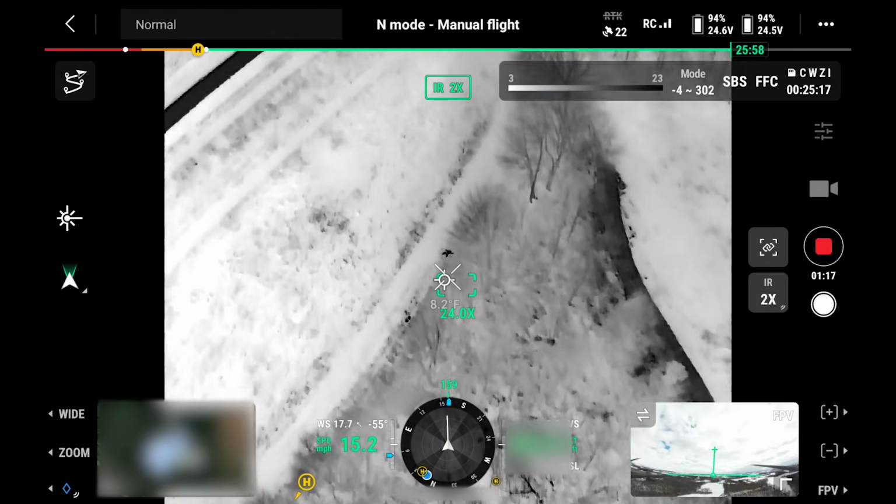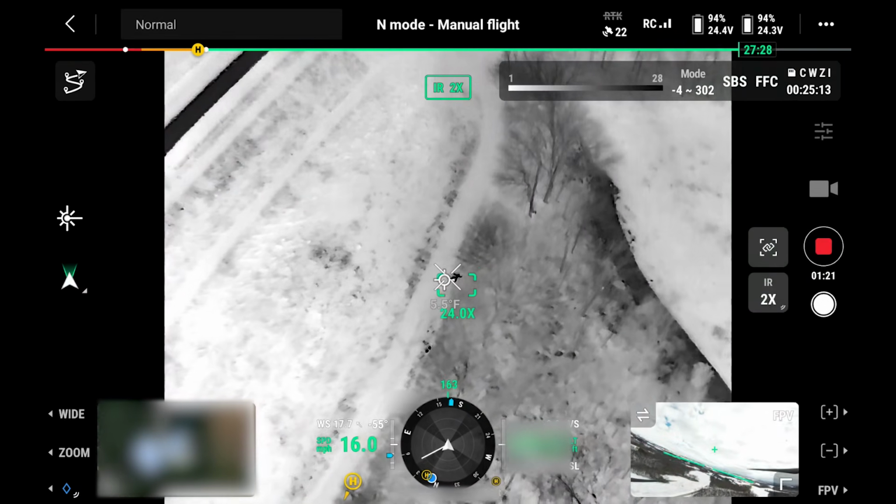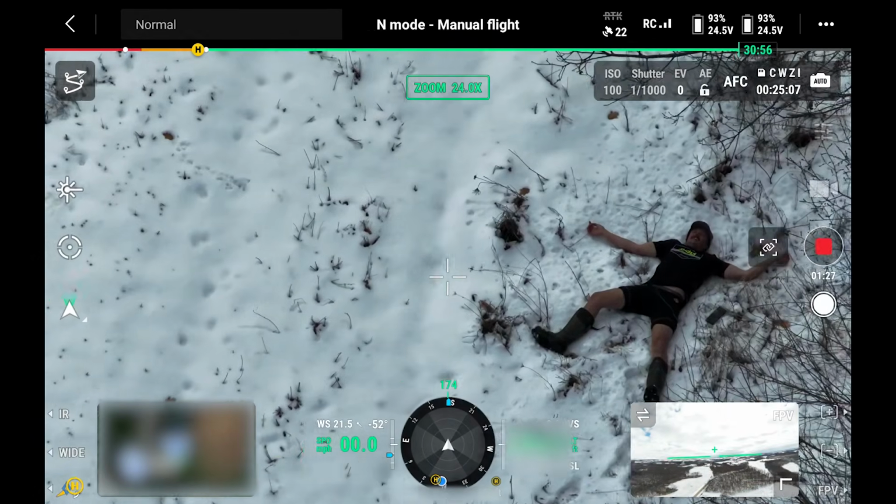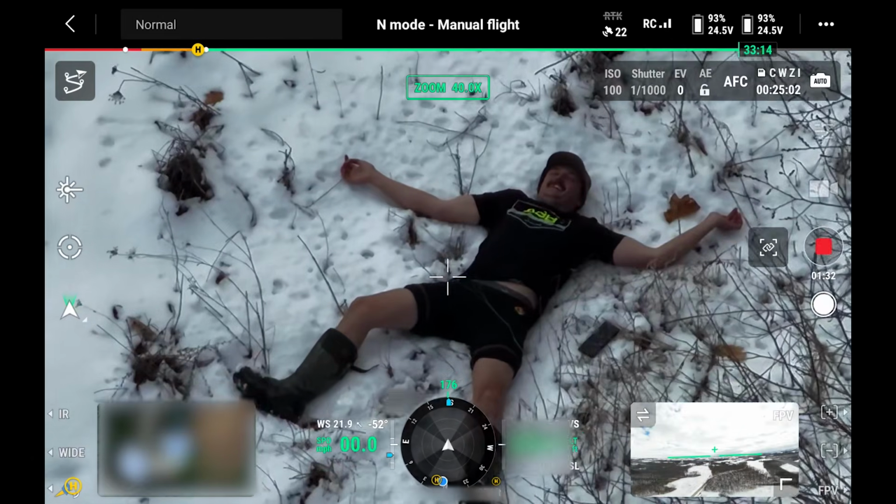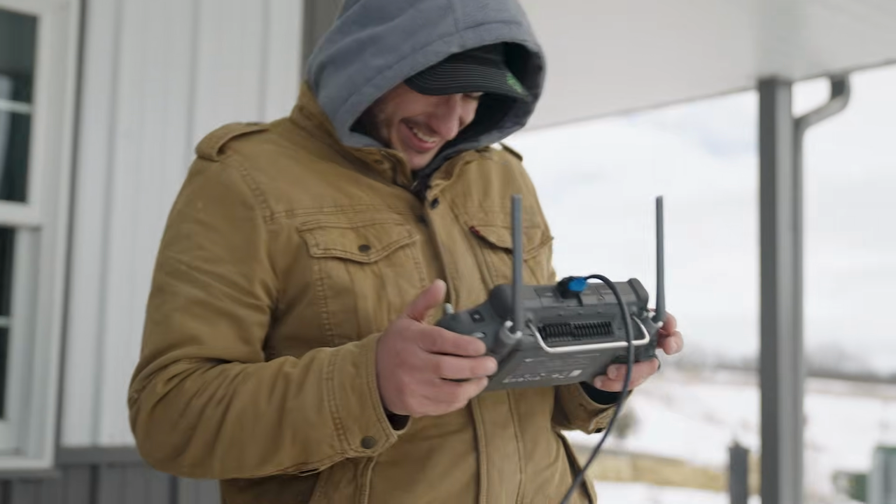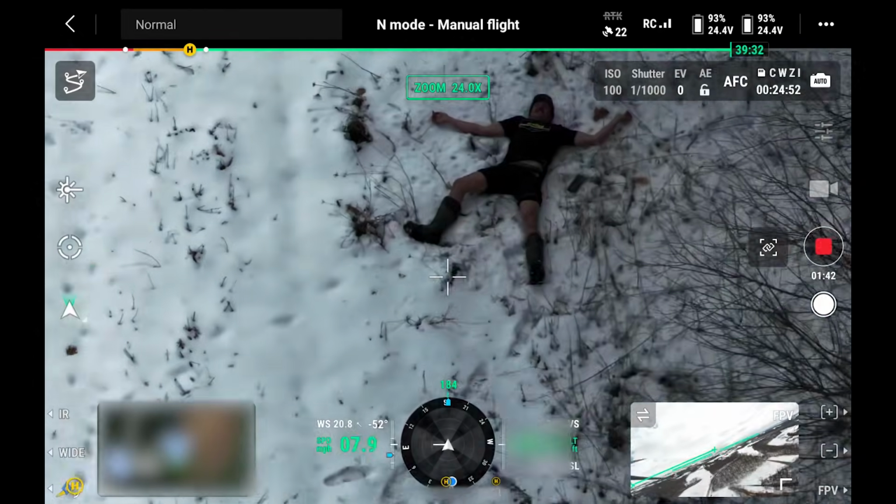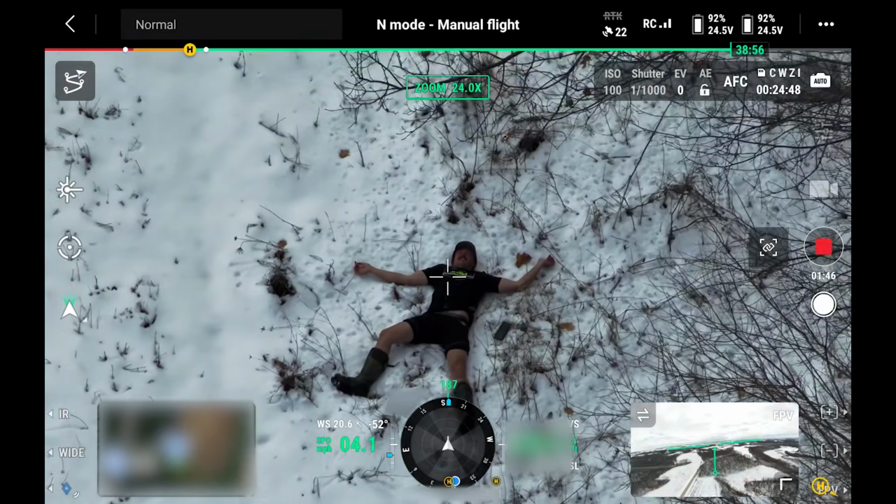What the heck is this? Oh. What the heck? We'll have to zoom in here and see what we got. Did you find it already? What the? He really listened to us, too. Leave it to Kurt. What? Oh my god. Only Kurt, man. I give him credit. Oh my gosh. Oh, that's perfect. Hilarious. What we'll do now is we'll wait about 10 minutes to call him.